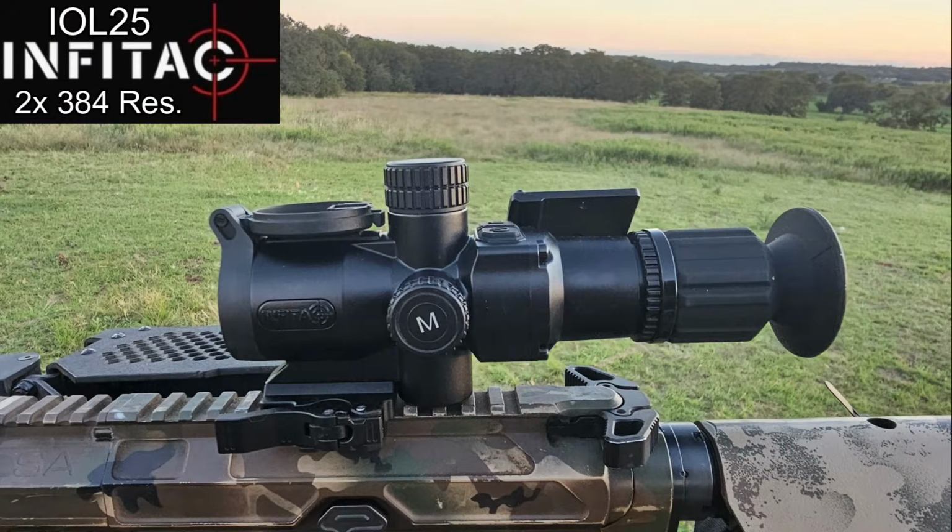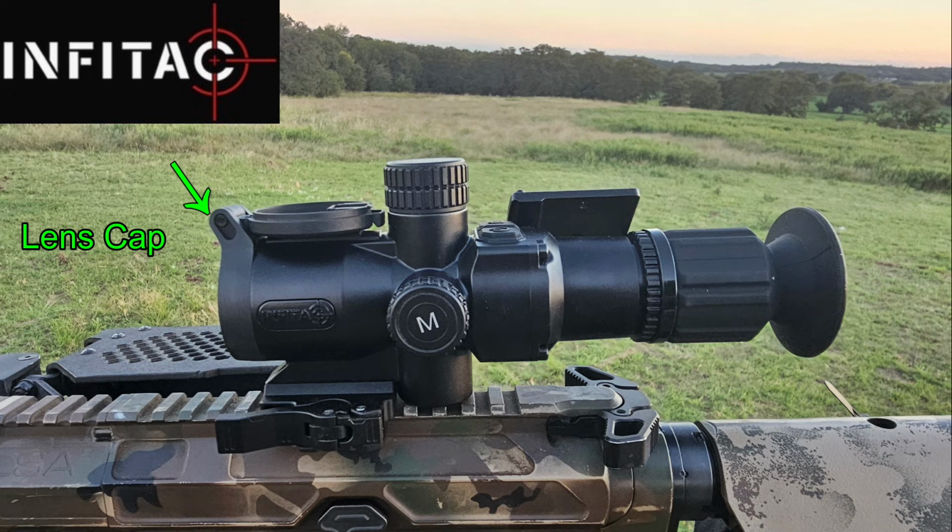As I said earlier, I thought this was a nifty little scope, and it is. It only comes in at 18.3 ounces, and as you can see, it's quite small in size. Let's take a look at some of the external features, starting with the lens cap. Lens cap is fairly heavy duty. It folds back and it locks into position so it's not flopping around on you.